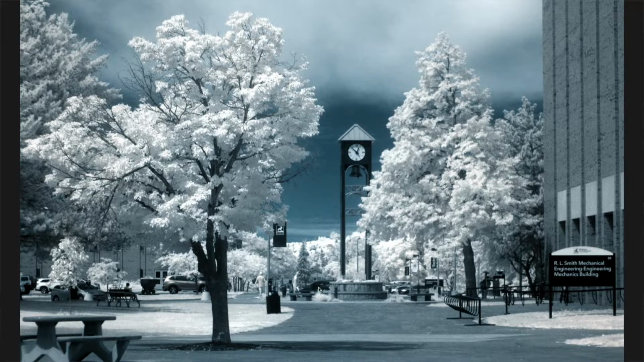Also of note, there's actually some people in this picture. I didn't mean to snap them, but they're in there. And I want to spend some time doing a photo shoot with people sometime, because you get some, it's weird. It's weird stuff.